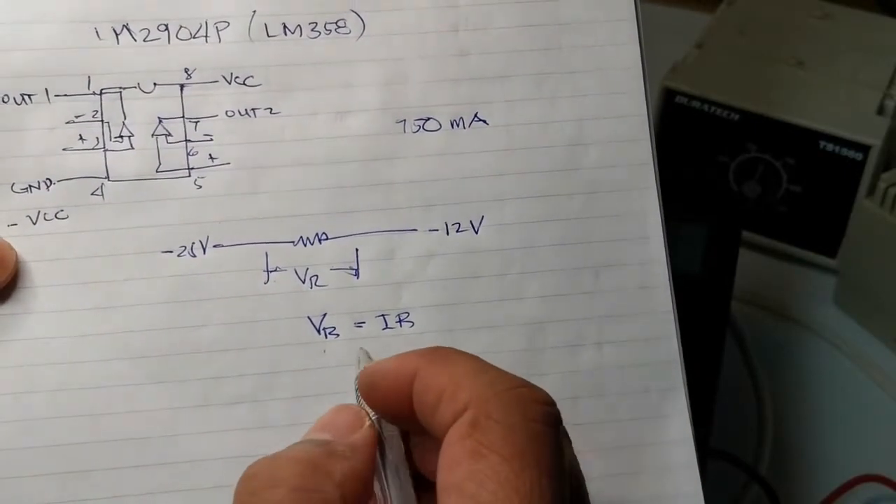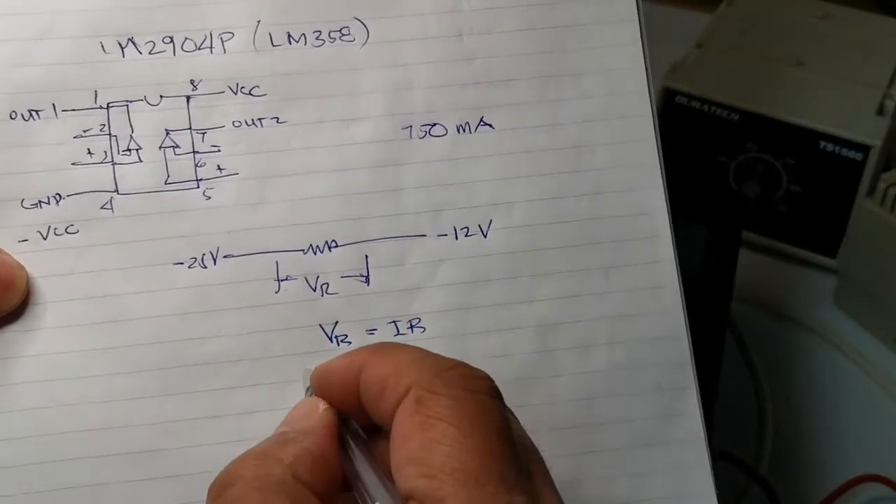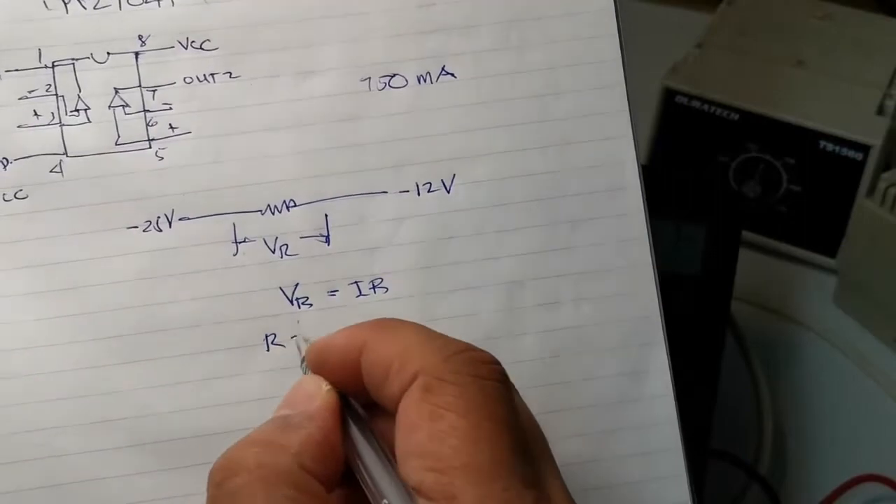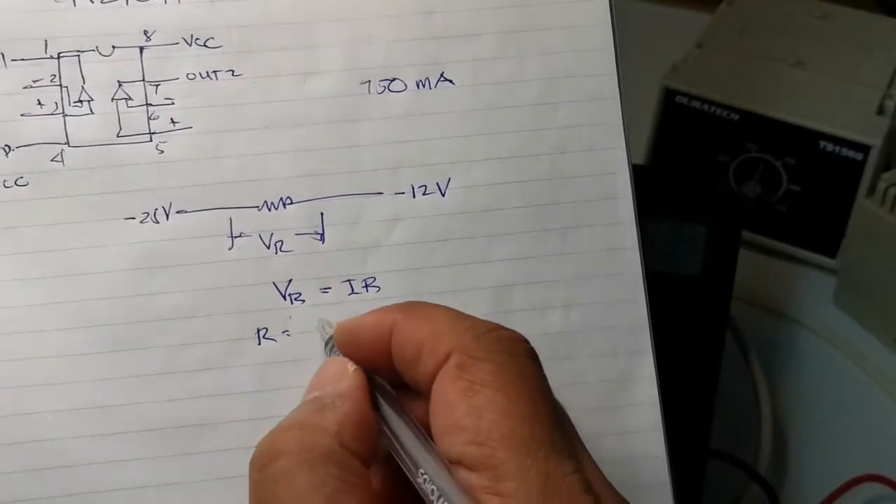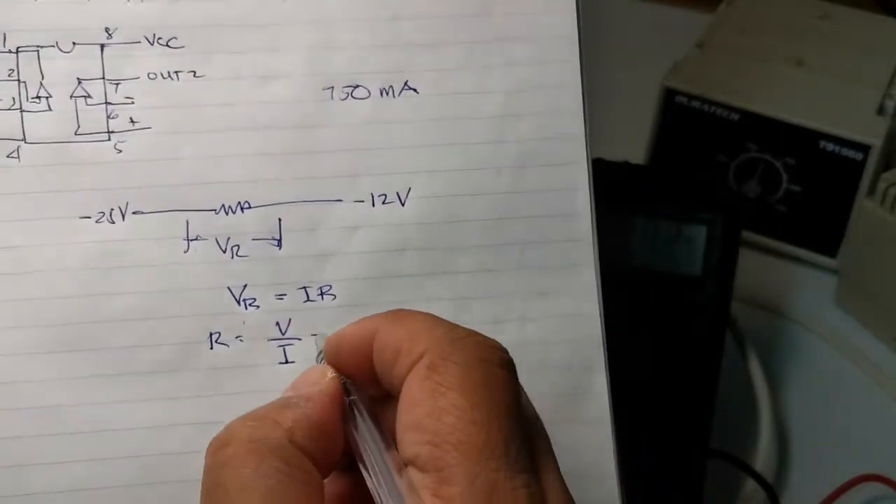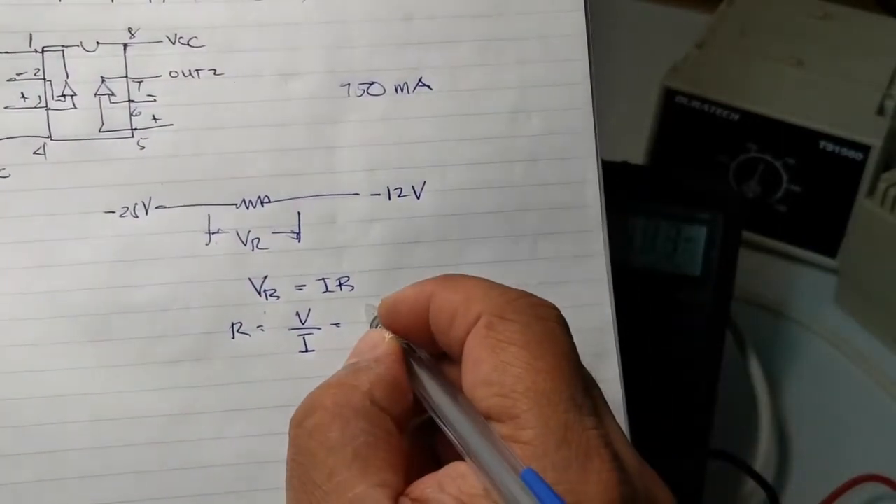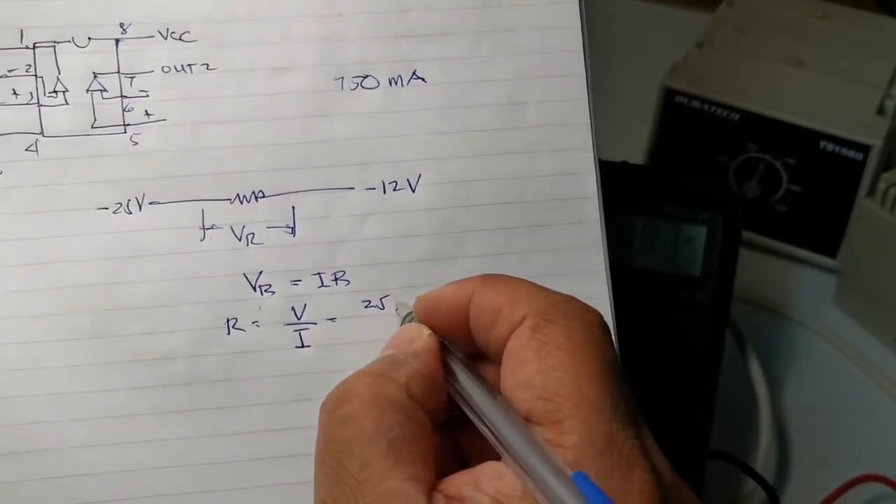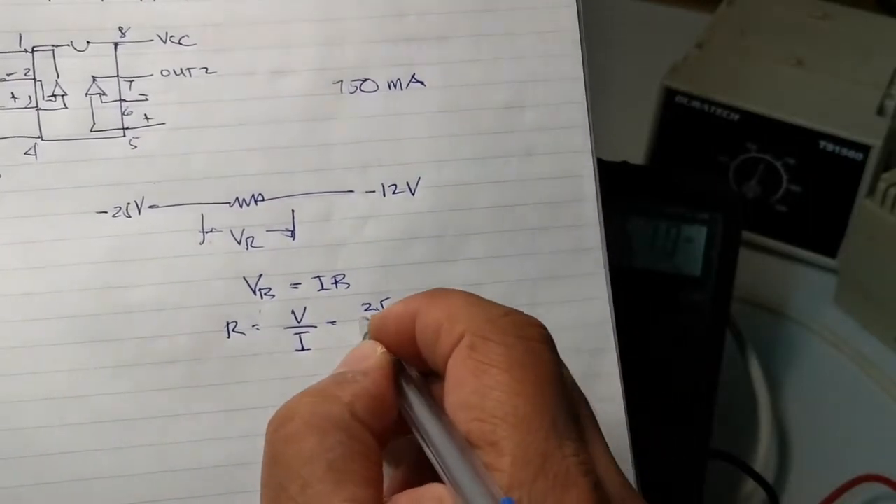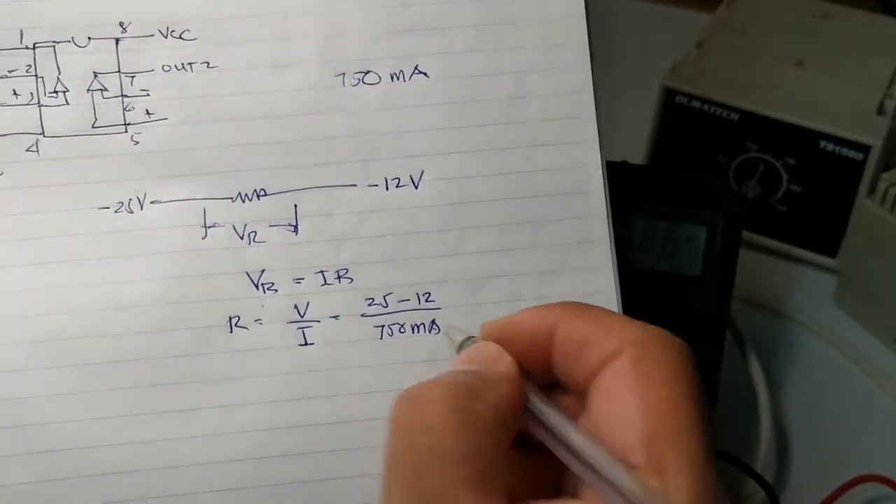But we don't know what the resistance is, so we have to transpose this. So R is equal to V over I, which is the voltage drop across this, 25 minus 12, divided by 750 milliamps.